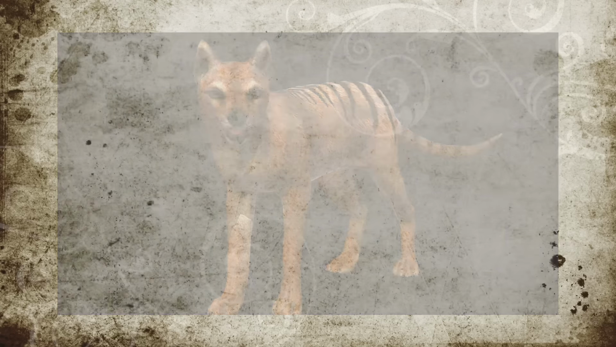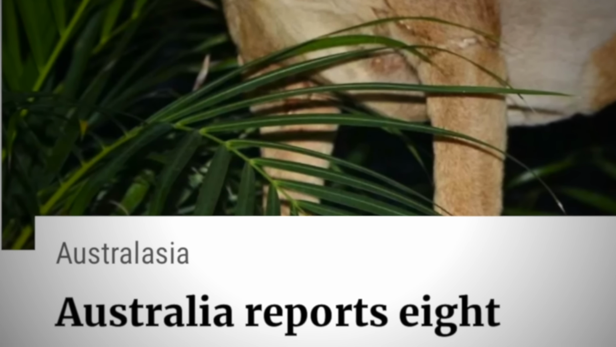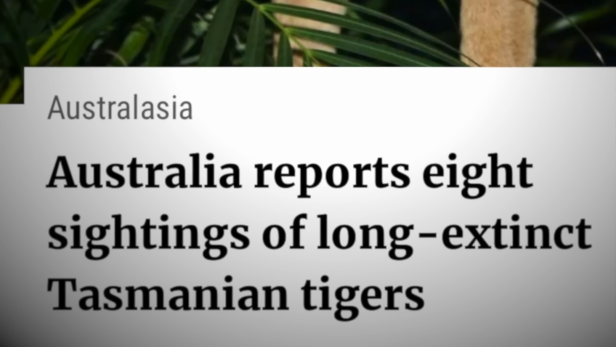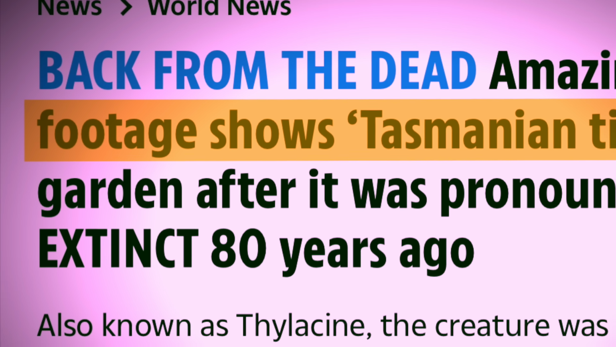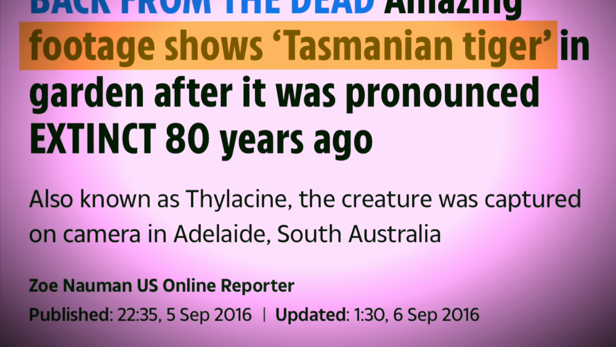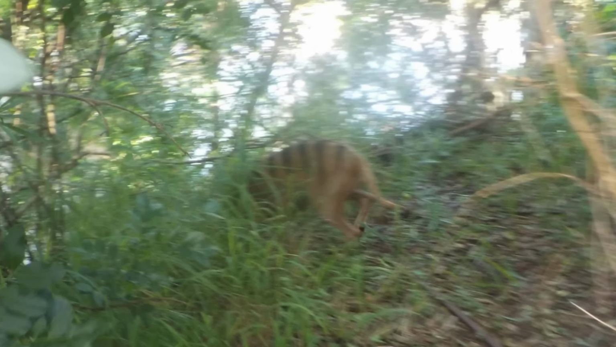And even though this animal has been extinct for more than 80 years, there are still news articles coming out every few months or so showing that Tasmanian tiger sightings are not as rare as one might think. And here recently there was a rather credible sighting. Recently, a Facebook user posted this picture of what they claim to be a Tasmanian tiger in Queensland after searching for one for more than a decade.